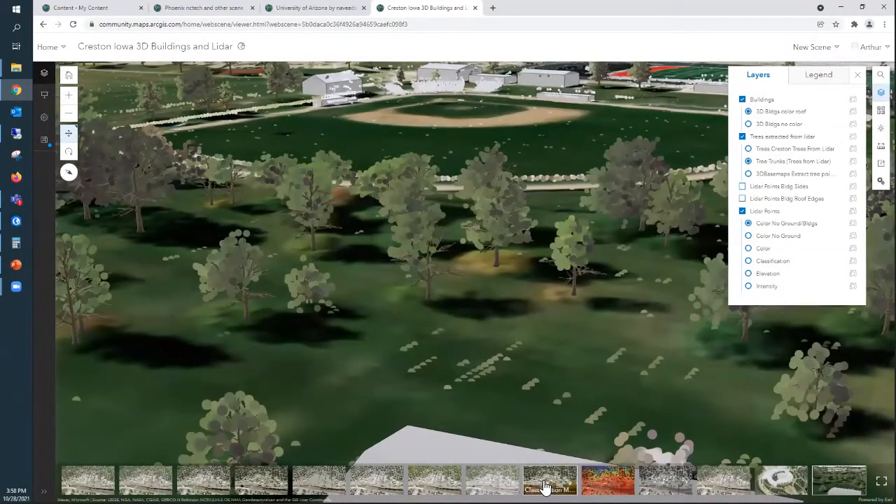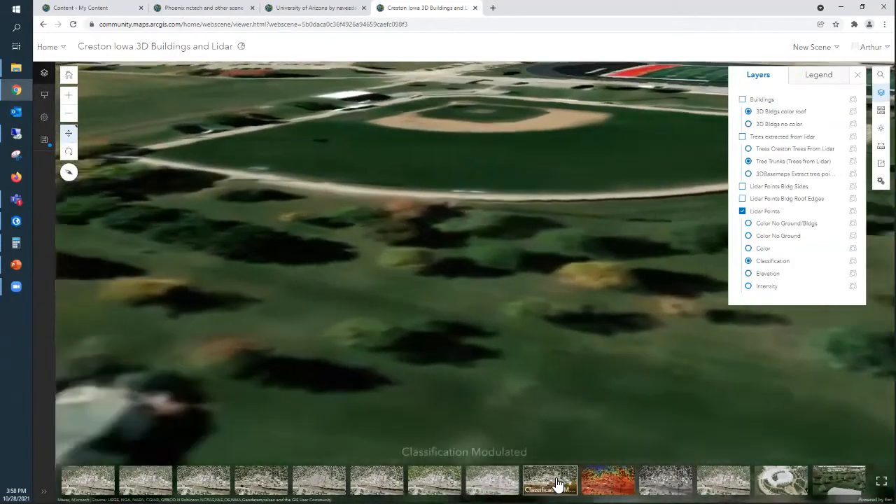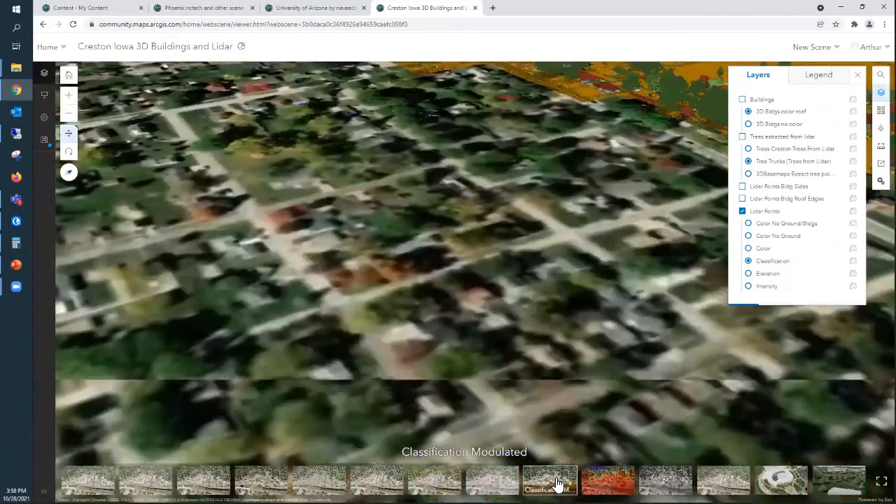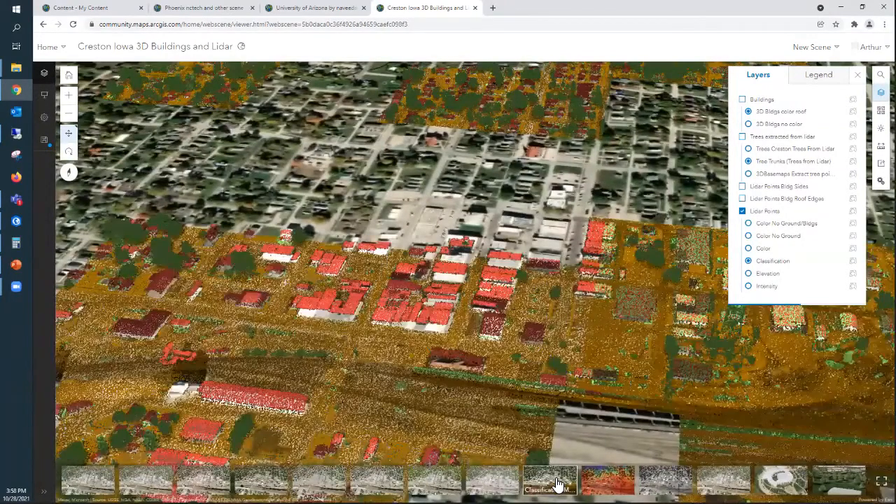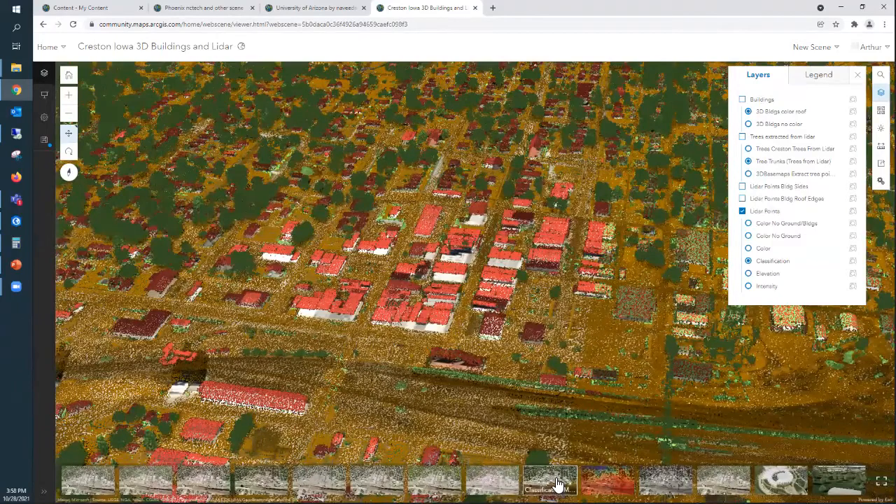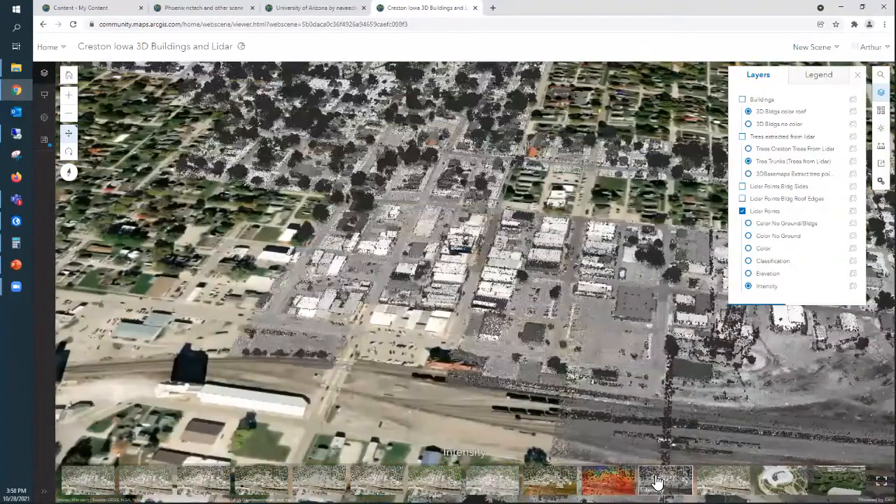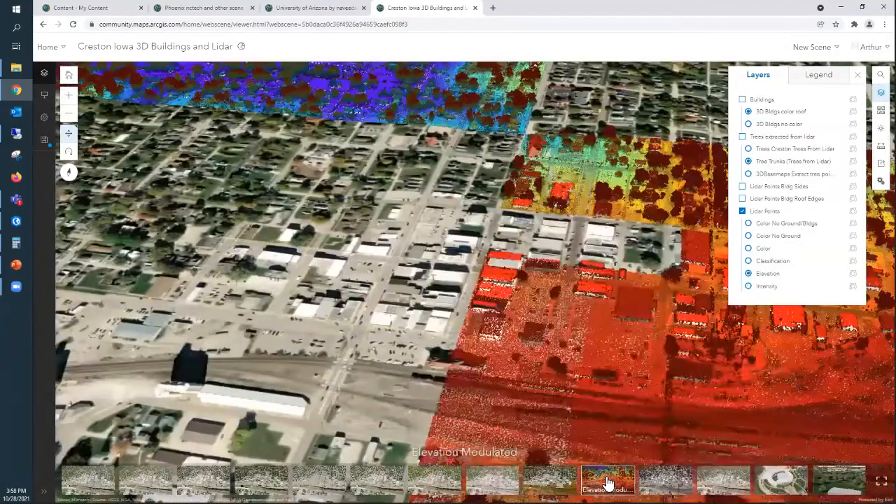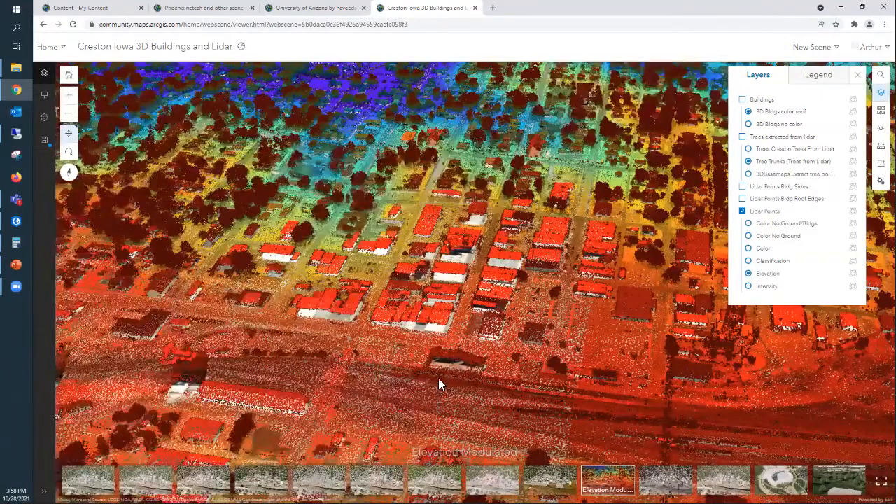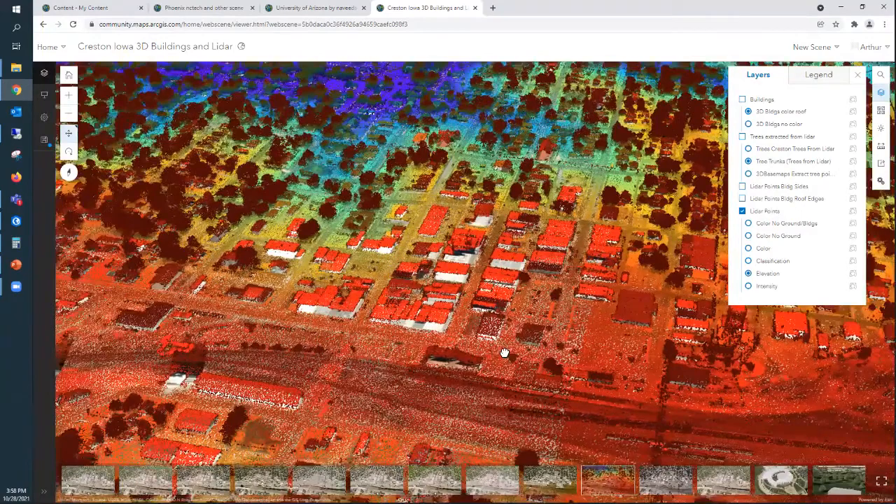You can also display your elevation, your LiDAR in different ways. So you can show it with a classification. So this is the classification of the LiDAR, but it's also modulated with the intensity of the LiDAR. And the intensity is where, when the LiDAR comes down and hits an object, how big of a return is reflected back to the sensor. And it looks like this with intensity, if you just show intensity itself, but we often use it to modulate so you can better see features with like the elevation. So this is showing elevation in different areas of the city.